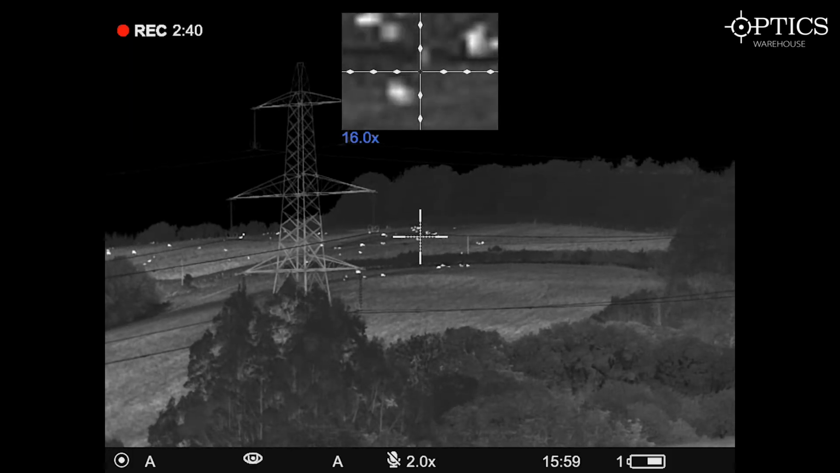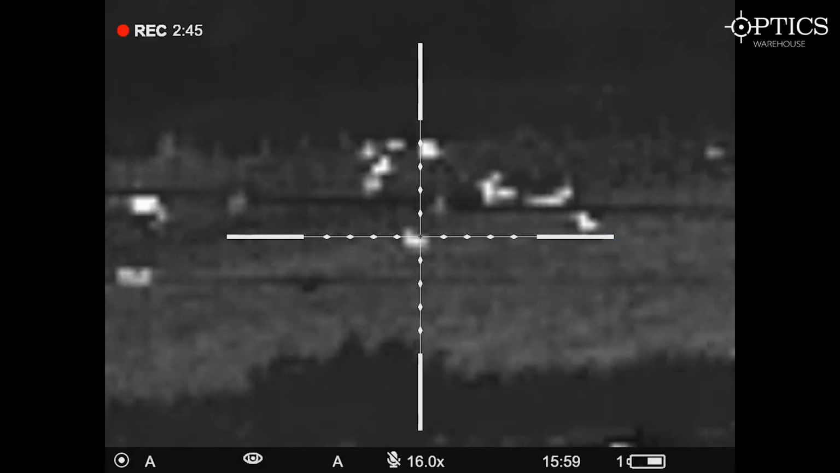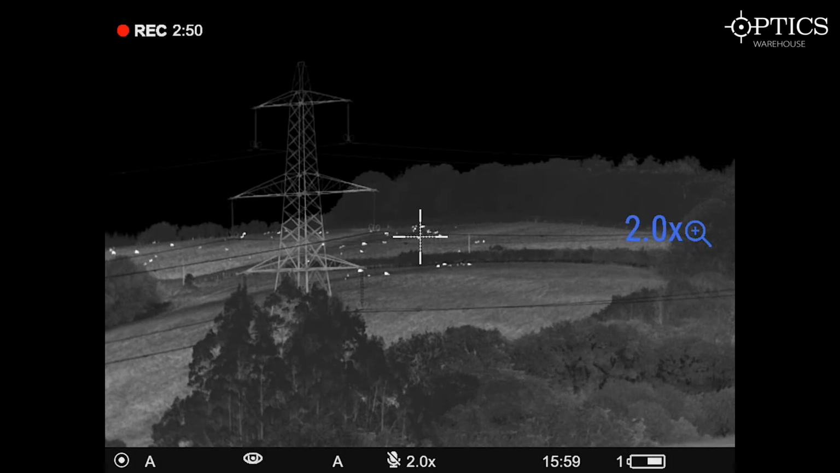So if I just take it off picture-in-picture, go back up, there you go. I just want to get it in proper focus. Yeah, that's probably the best I can get that one. Bring it all the way back down.